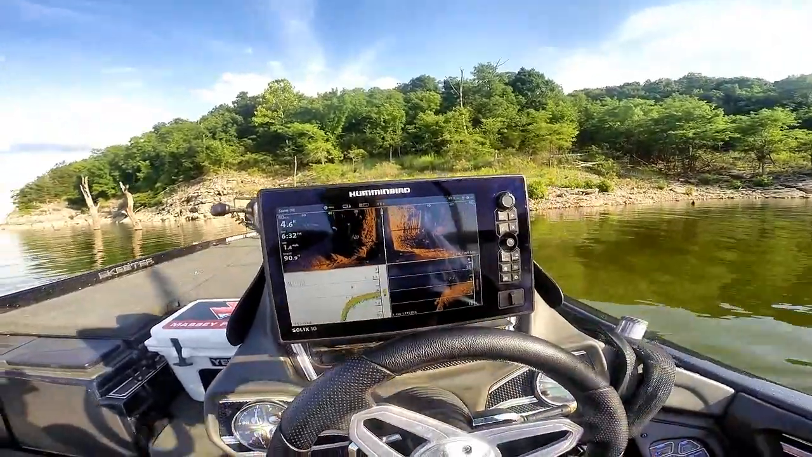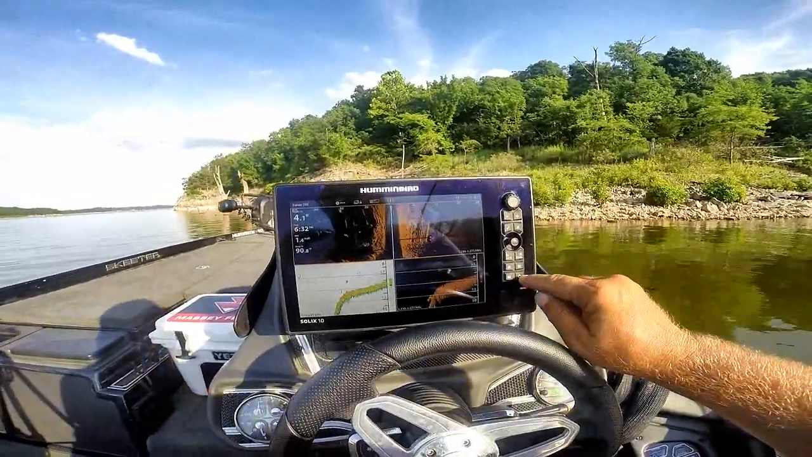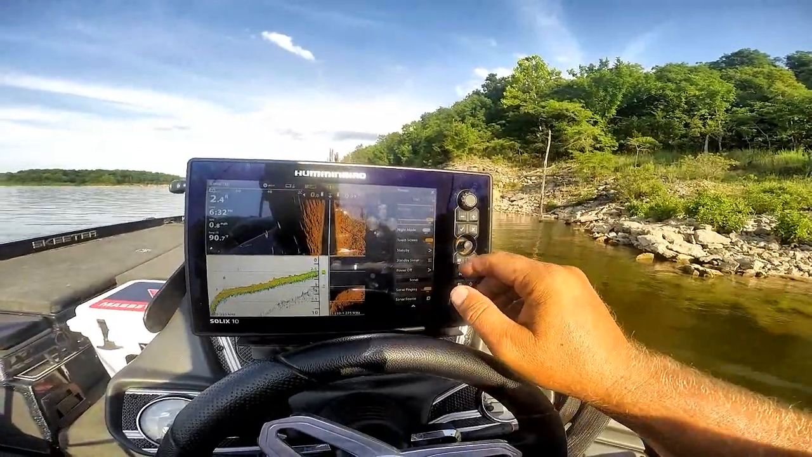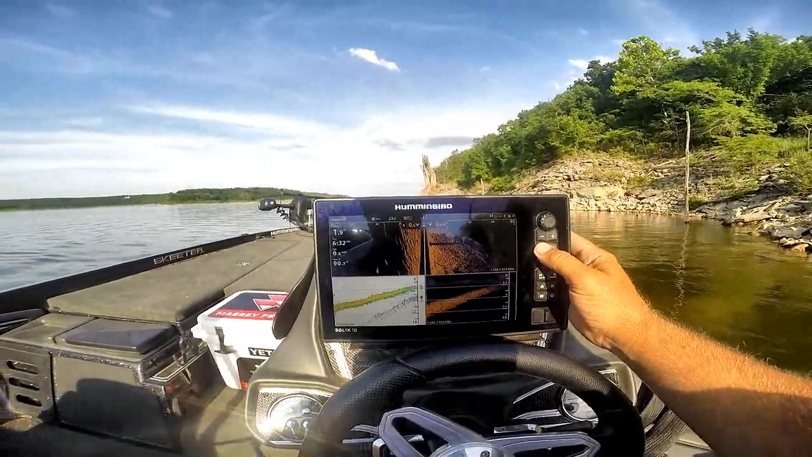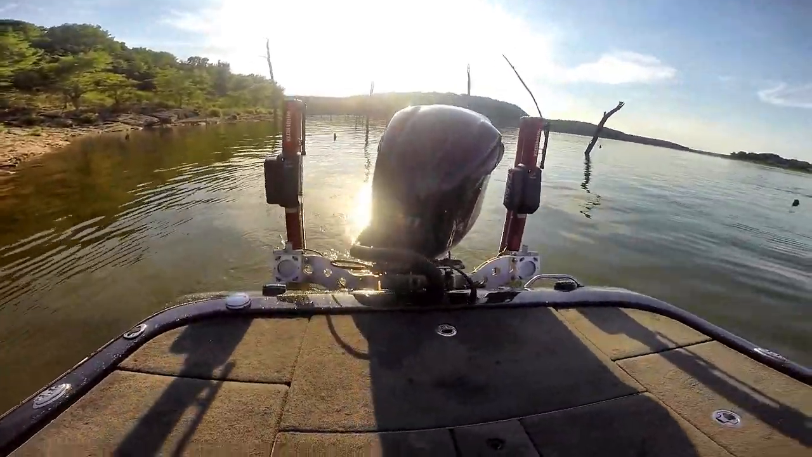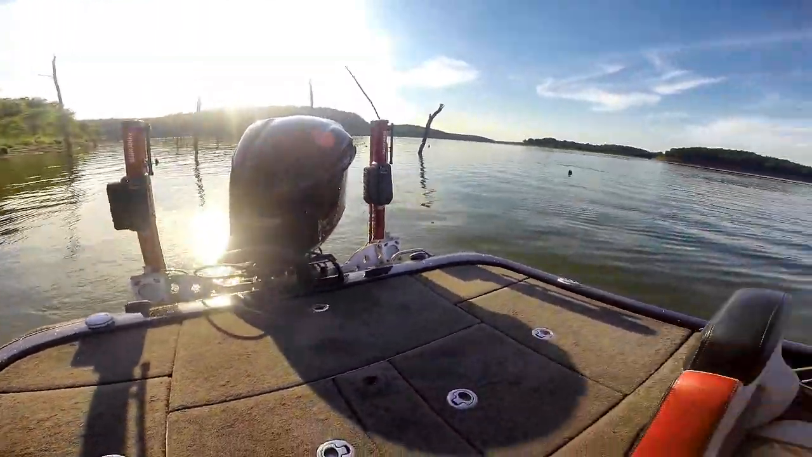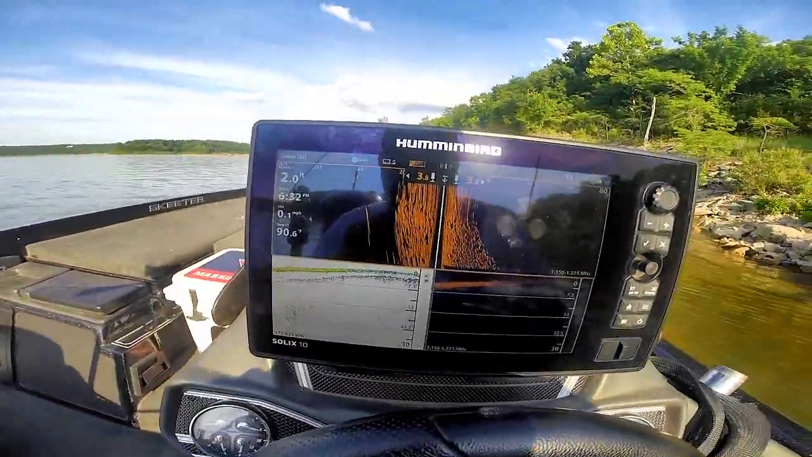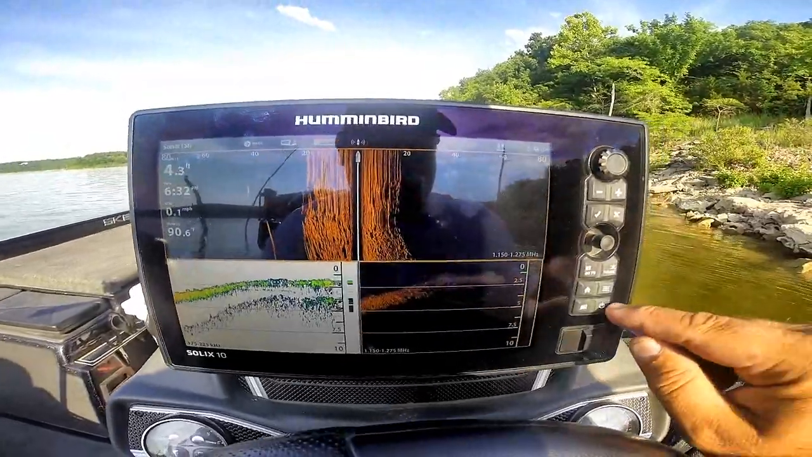Man, look at this shallow ridge. I'd like to stop the boat and put my anchors down, but how do we do it? I can hit the check mark button here and both of my Talons are going down. You can see the blue lights on the Talons have now deployed and are engaged with the bottom. One went 3.8 feet and the other one went 3.2.